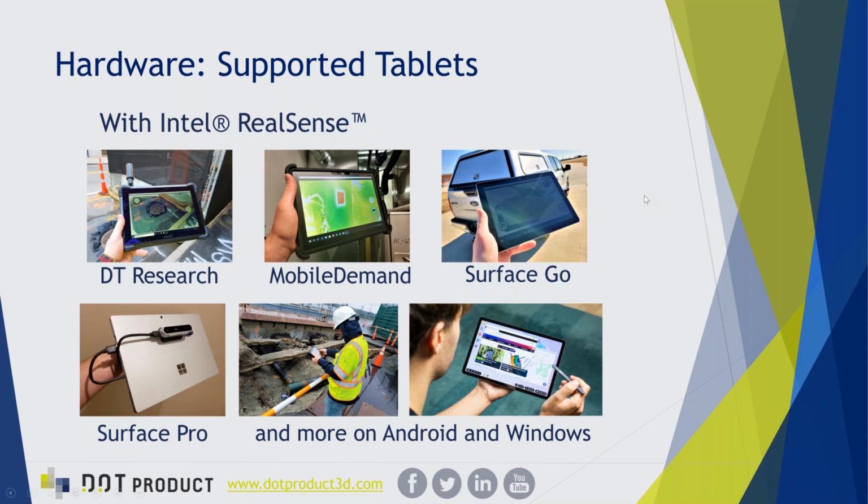So in addition to our DPI-10 tablets, which are recommended not only on the DPI-10, but even as standalone tablet solutions with RealSense cameras, we're supporting a full lineup of Android and Windows tablet solutions. In particular, our partners at DT Research and Mobile Demand are offering rugged Windows and Android tablets, and even rugged RealSense cameras built into these devices, which makes for a great complete kit when paired with Dot3D software.